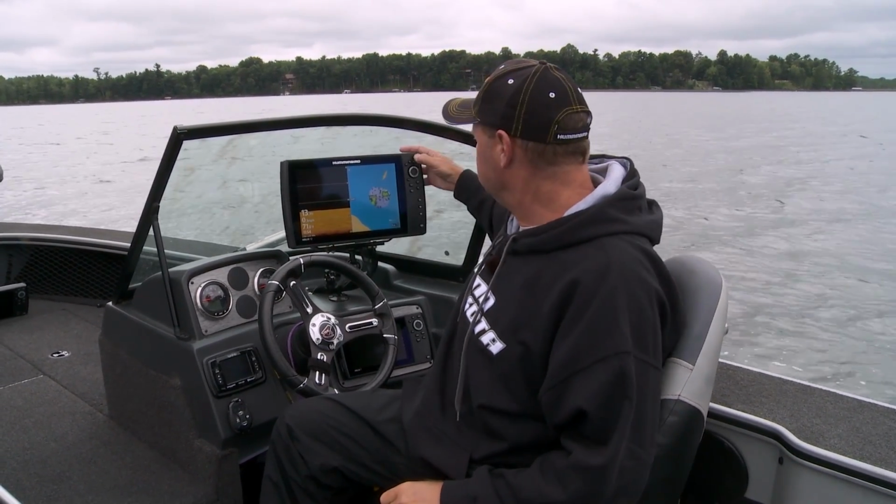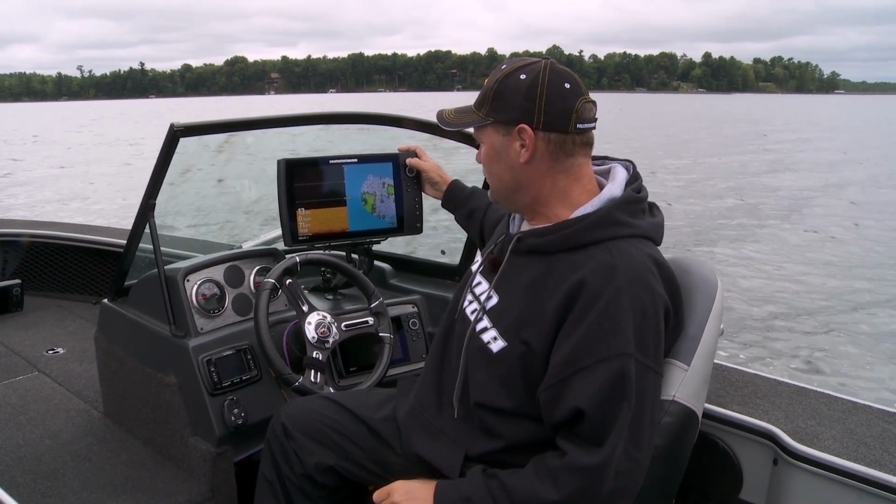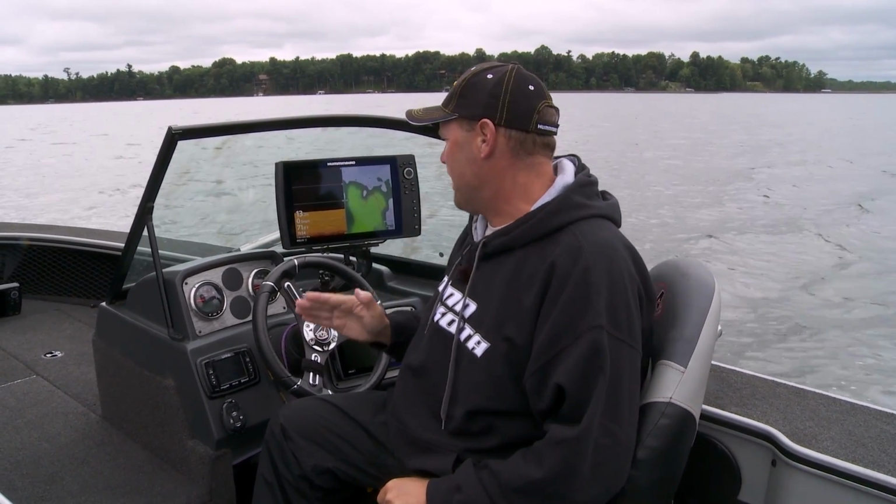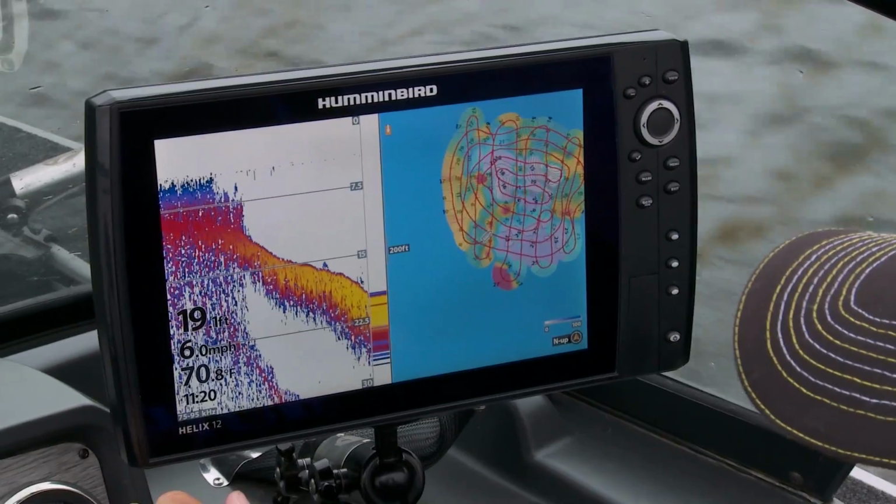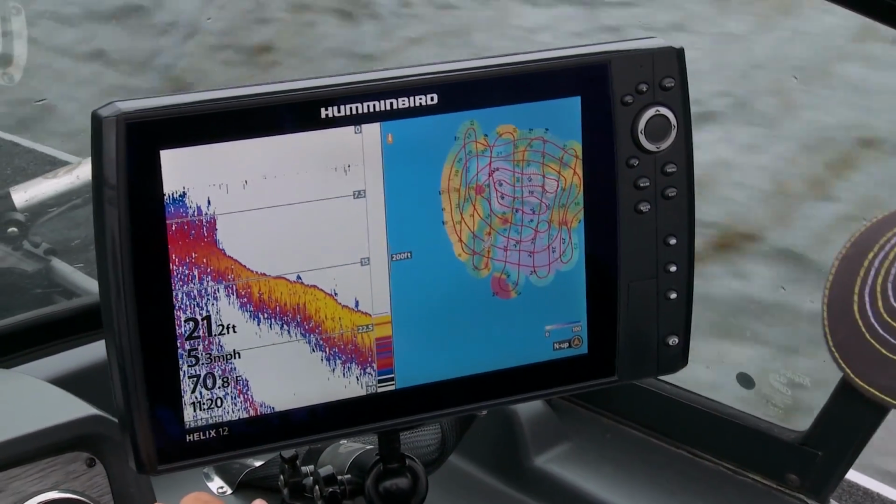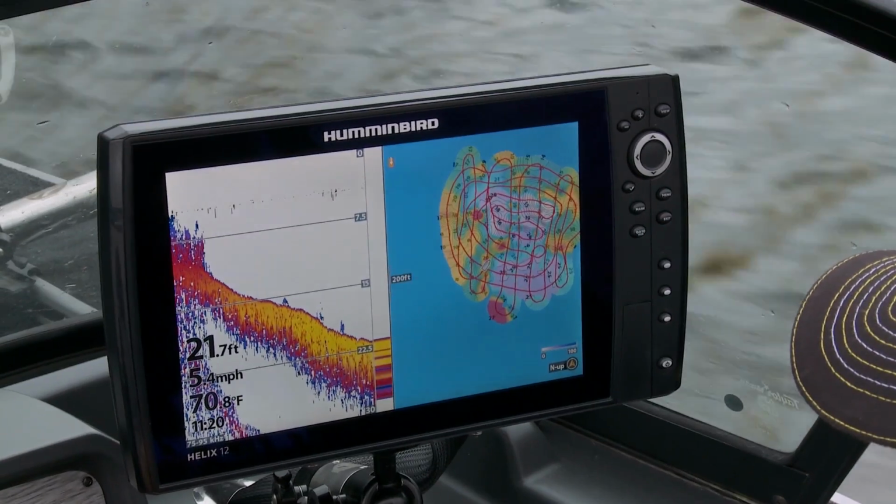Here's what they've done. When you go into AutoChart Live and make a map, and I just made a map, I'm gonna zoom in on a spot here. It took me 10 minutes to whip out a map, okay? And all I've had to do is grid this area out. And I had the AutoChart Live function running in my GPS, in my Humminbird unit.